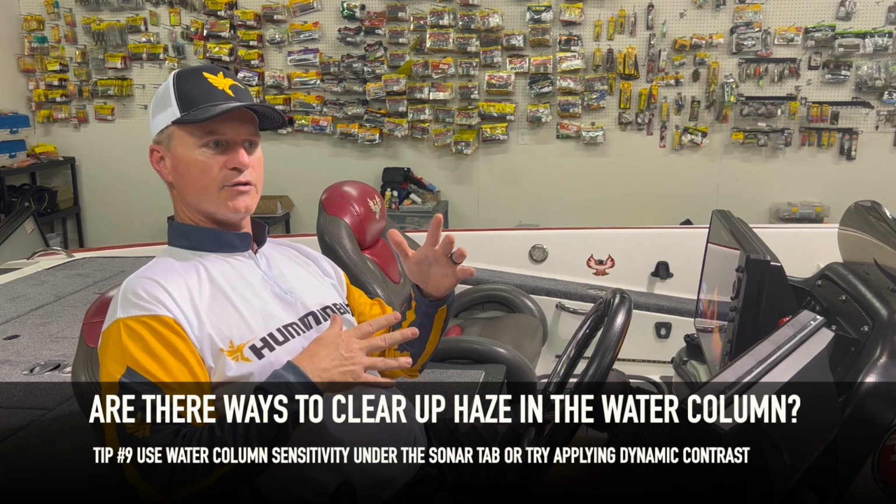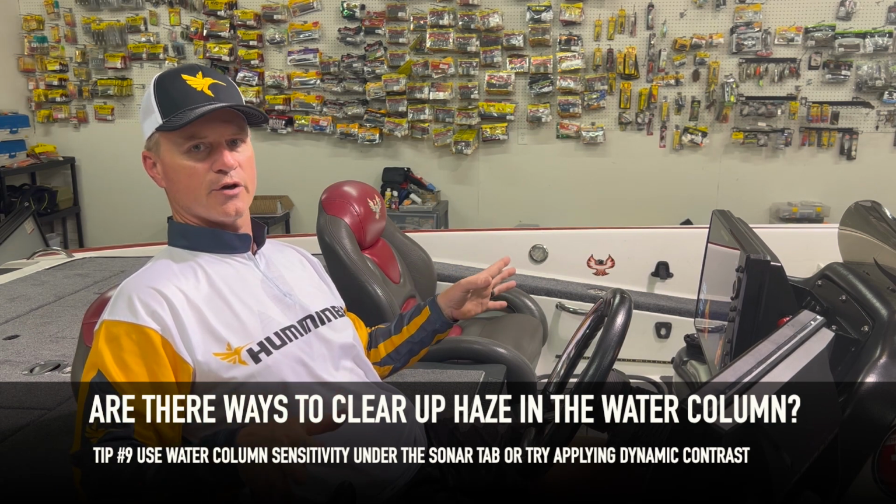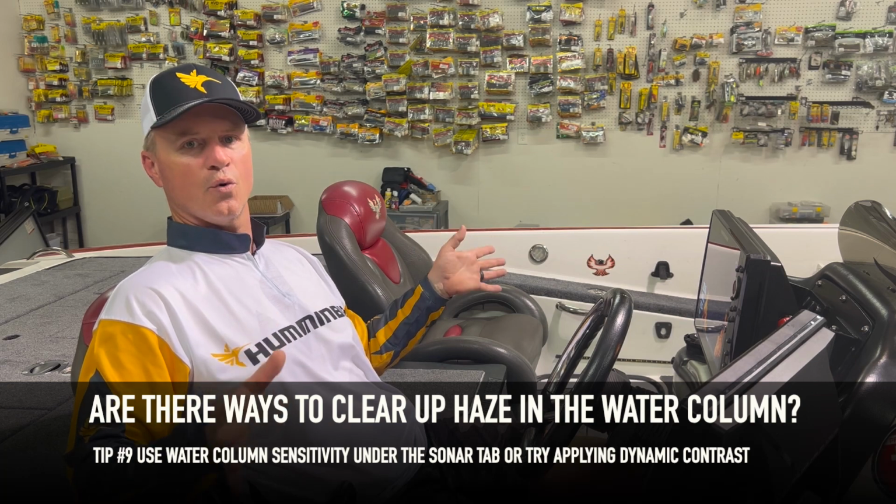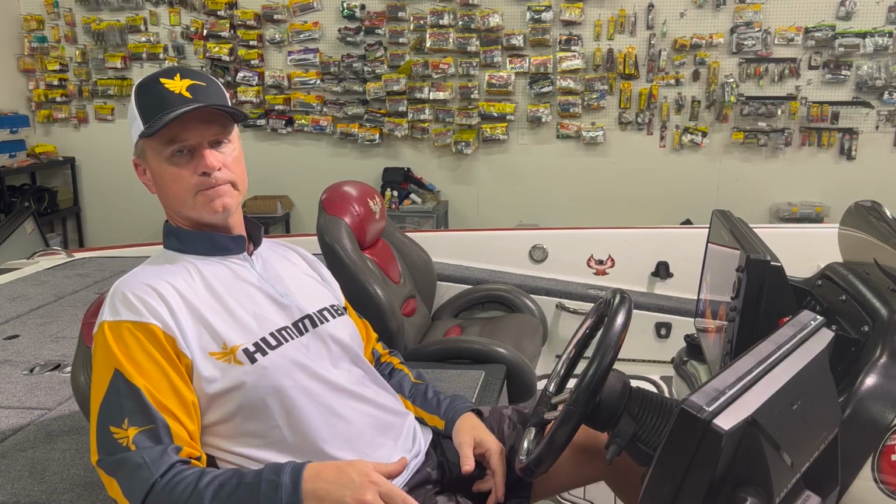The other way is to turn on your dynamic contrast. The huge benefit of dynamic contrast is it reduces or eliminates some of the short range noise, thus clearing up the screen. So those are two things that I would try.